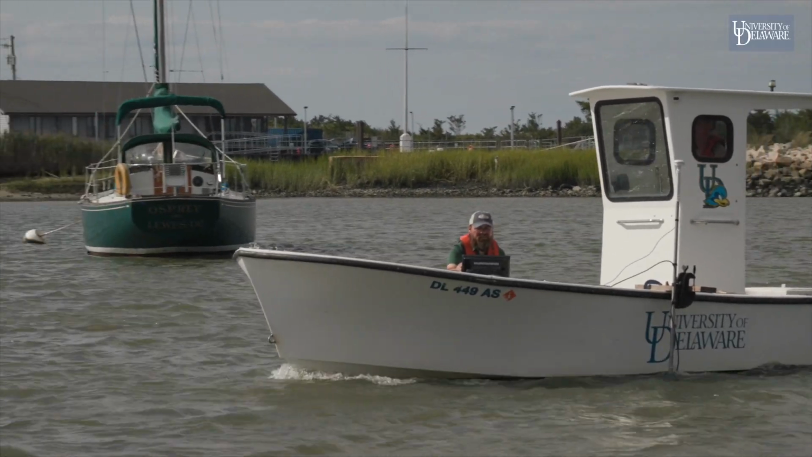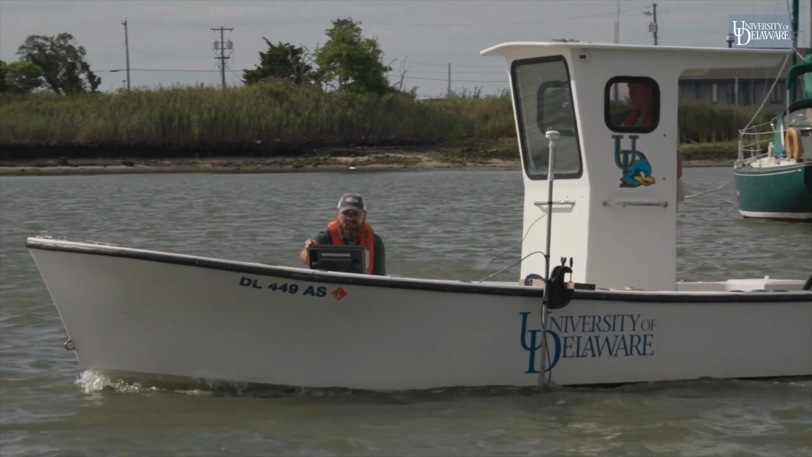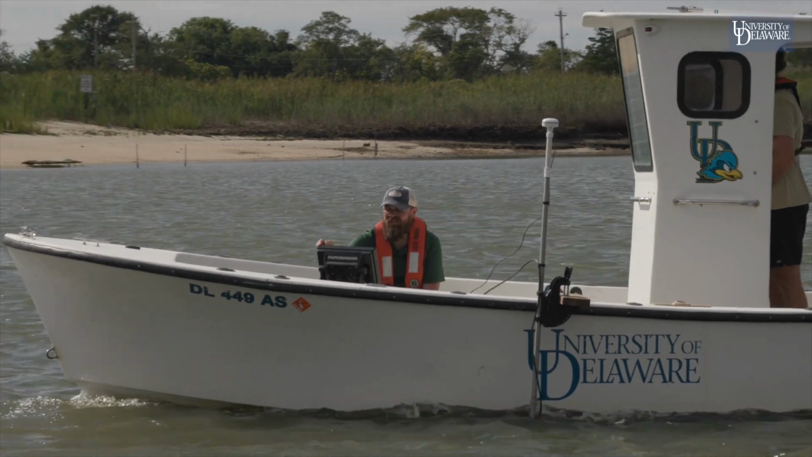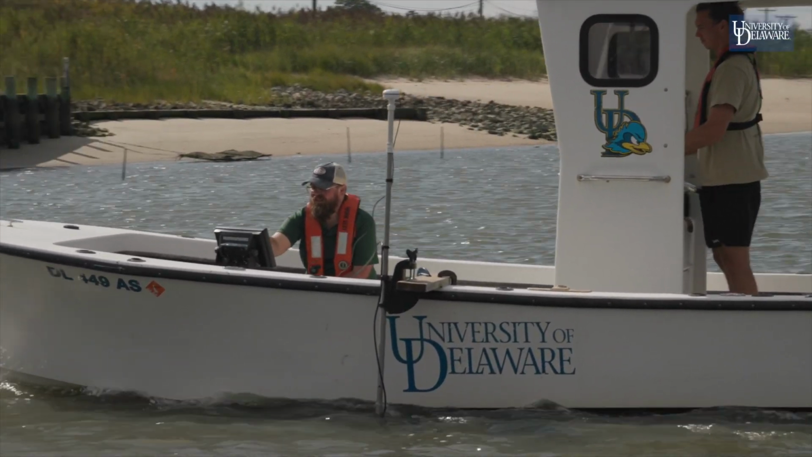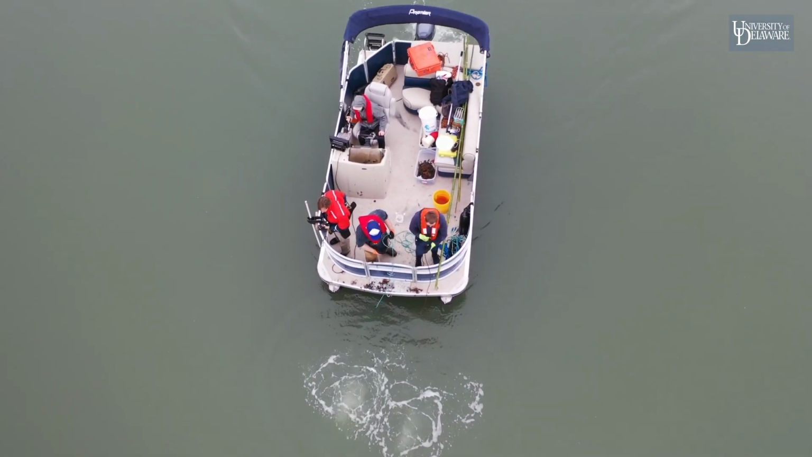All right, let's talk retrieval. First, slowly approach your marked GPS location, heading into the wind or current, whichever is stronger. Use your sonar like a map to guide you to the right spot. When you're in position, carefully toss your grappling hook or pot puller toward the pot showing on your sonar. Keep an eye on how the tide and wind are moving your boat. Nature loves to keep us on our toes.